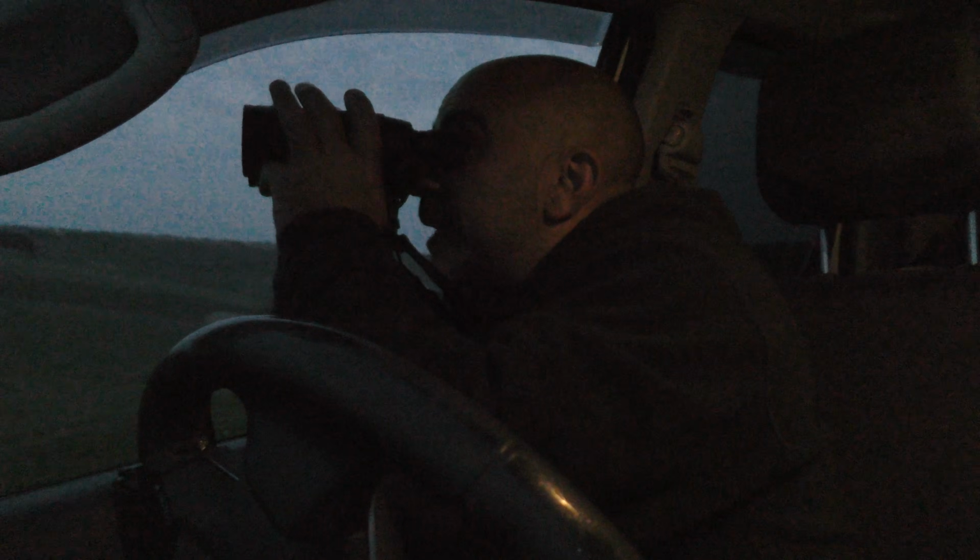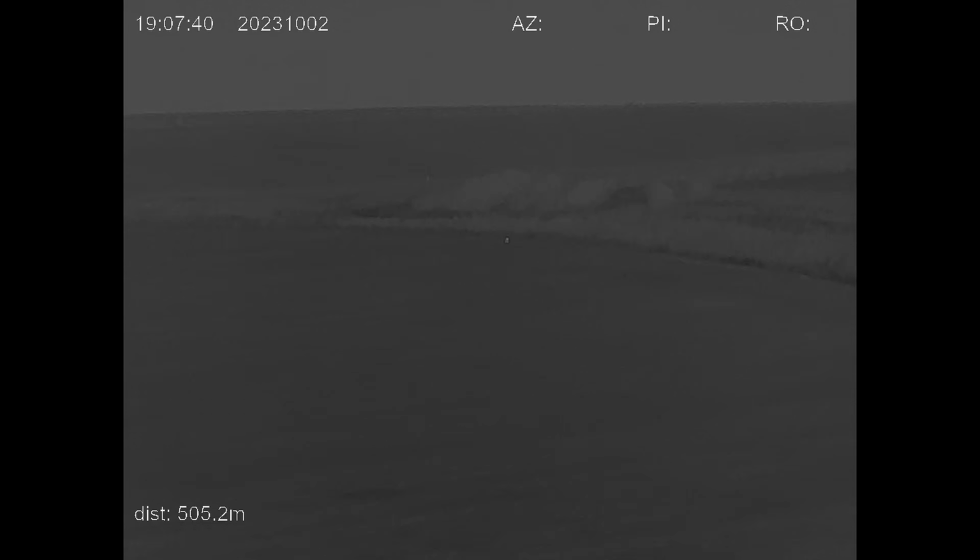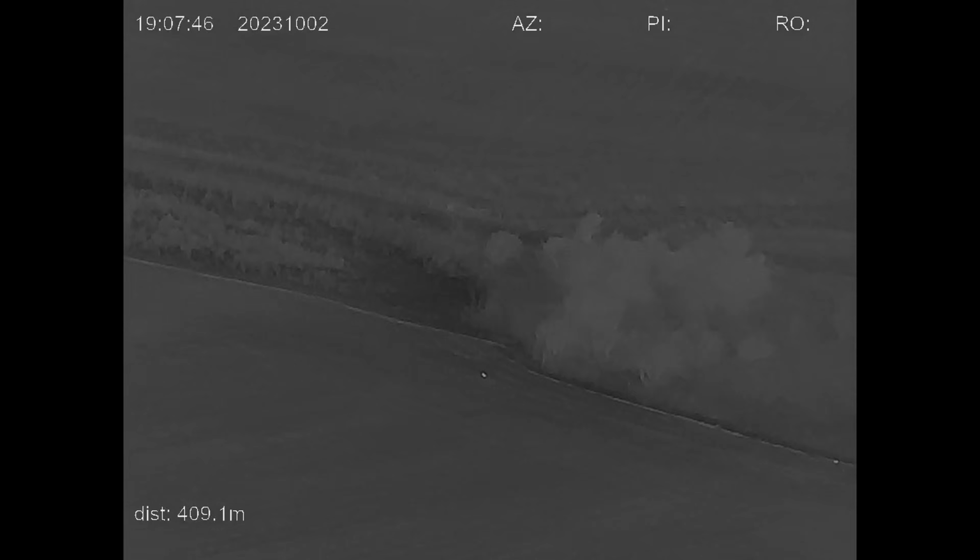Well, the thermal's a lot better this evening than what it was this morning in that fog. It's certainly sharp now. I can see a long way across this valley. Well, I'm currently ranging some trees over the back there, 950 metres. I can see rabbits dotted around here, there and everywhere. A few hares as well. So I'm pretty confident if we get a fox out there, definitely going to see it with these.